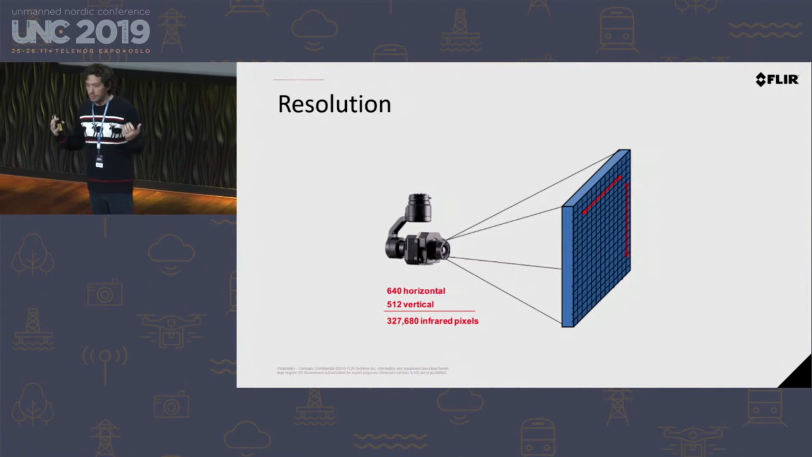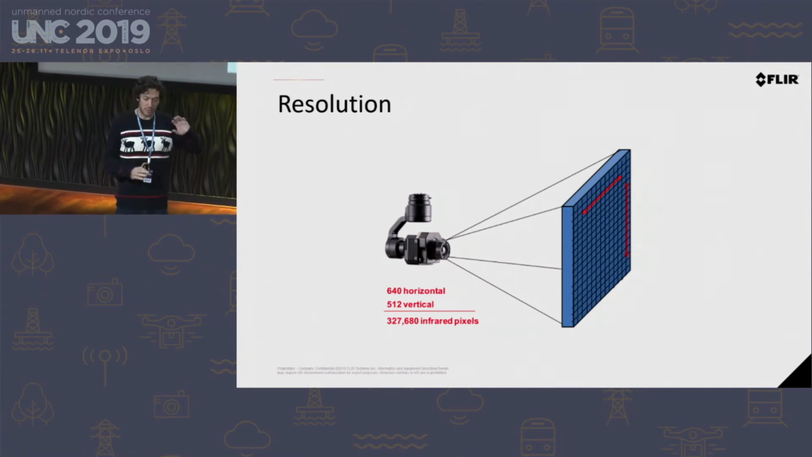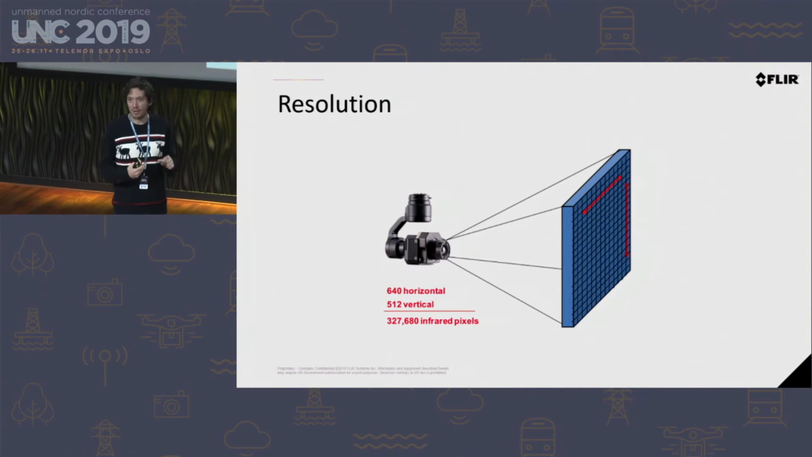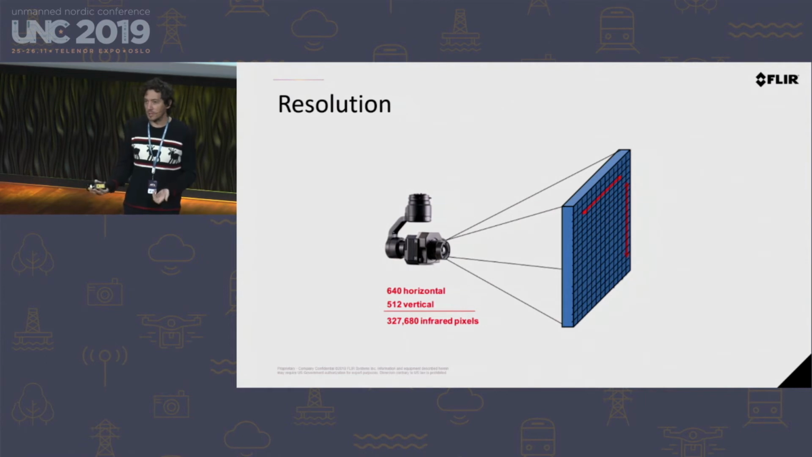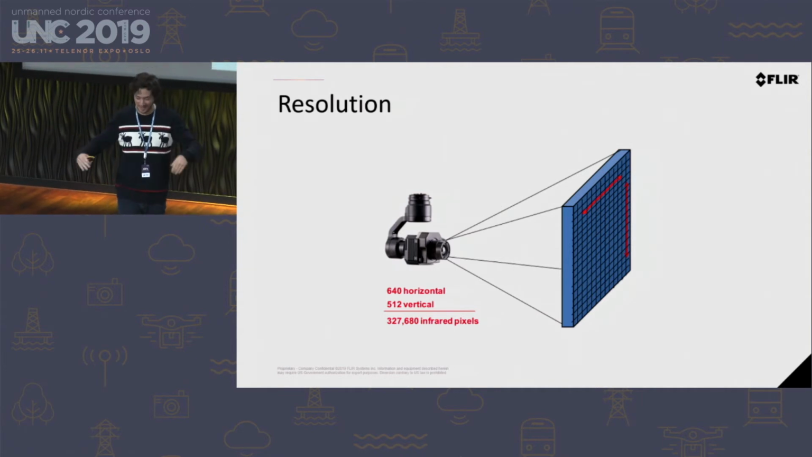So I wanted to talk about resolution, and it's kind of a boring topic. I remember when I worked for DJI, I was sitting in a Flir conference. This is a little over 3 years ago when the Mavic 1 was released. And I remember watching the Mavic release on my laptop while I was watching thermal stuff. And I turned to my DJI colleague and I said, I'm so glad that we deal with drones and not thermal imaging because it's so boring. And now here I am speaking about thermal imaging. So I know the pain you're going through, but bear with me.